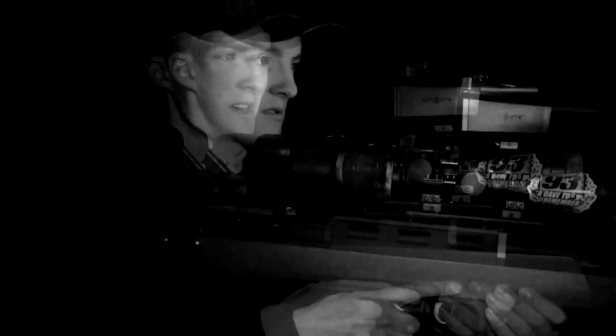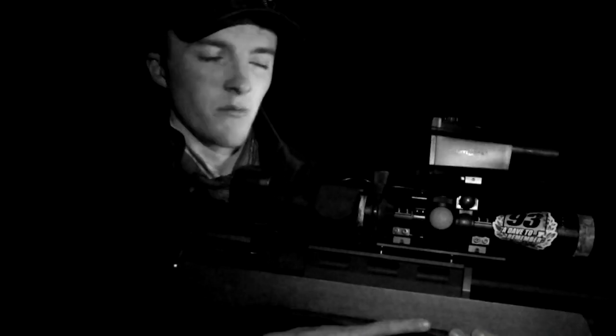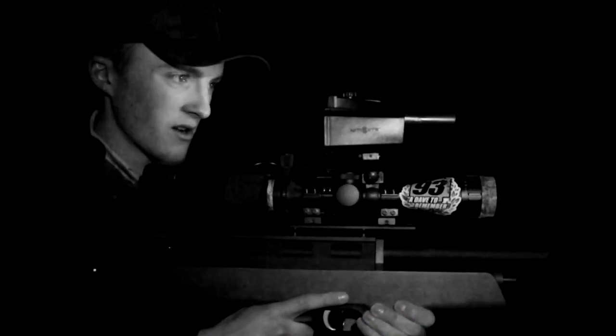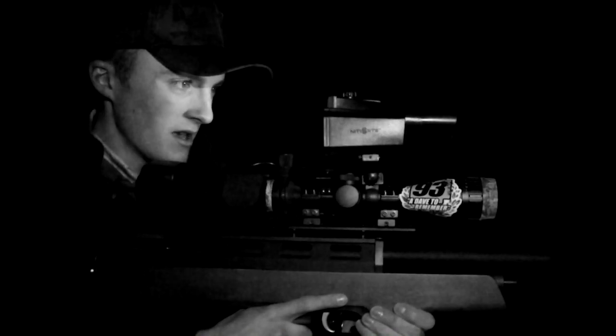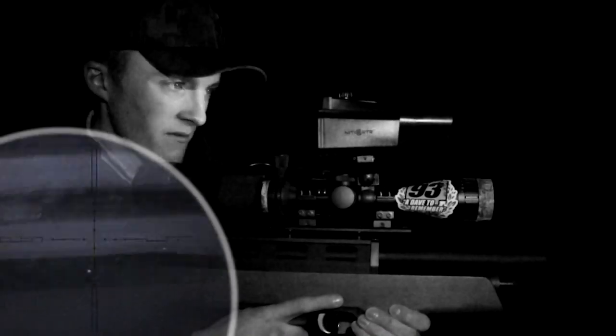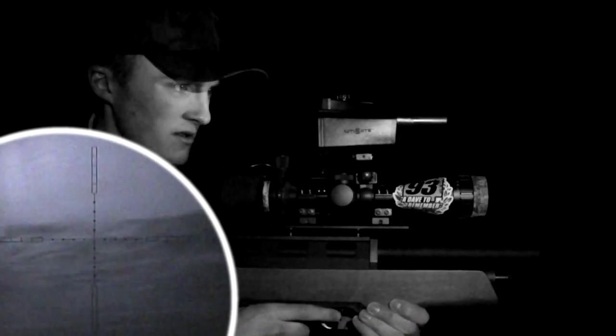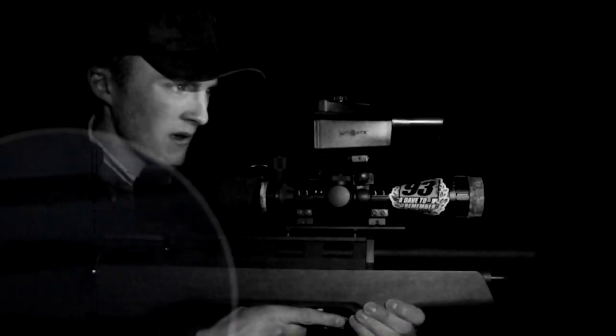That was the one. Just about moving when I took the shot. It was almost stationary, but that rolled over straight away. And as I shot, there's a few more there, so I'm just gonna wait a little bit longer, see if I can get the other one.